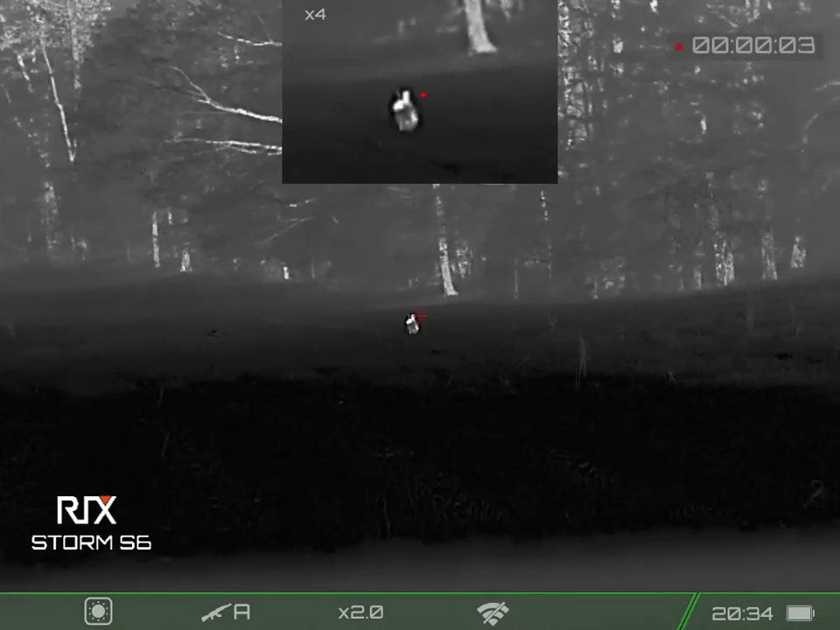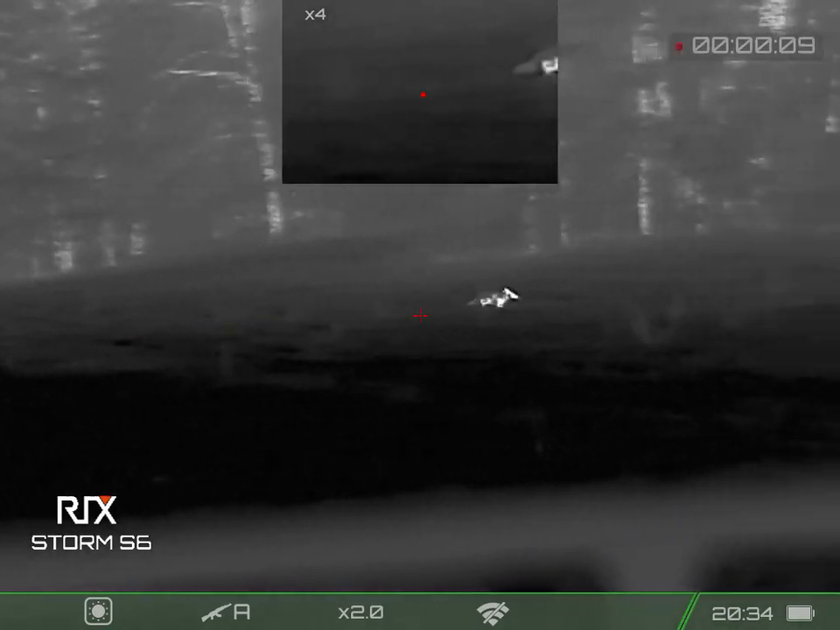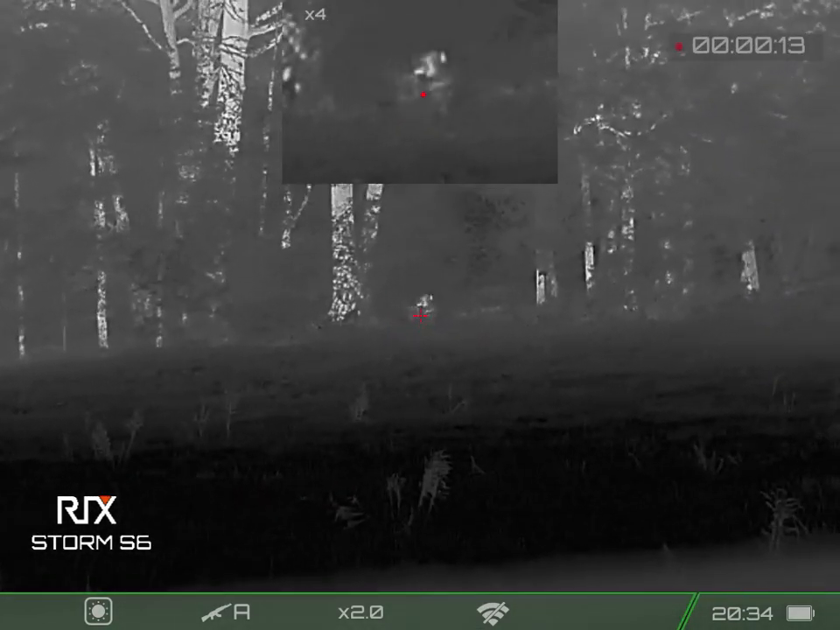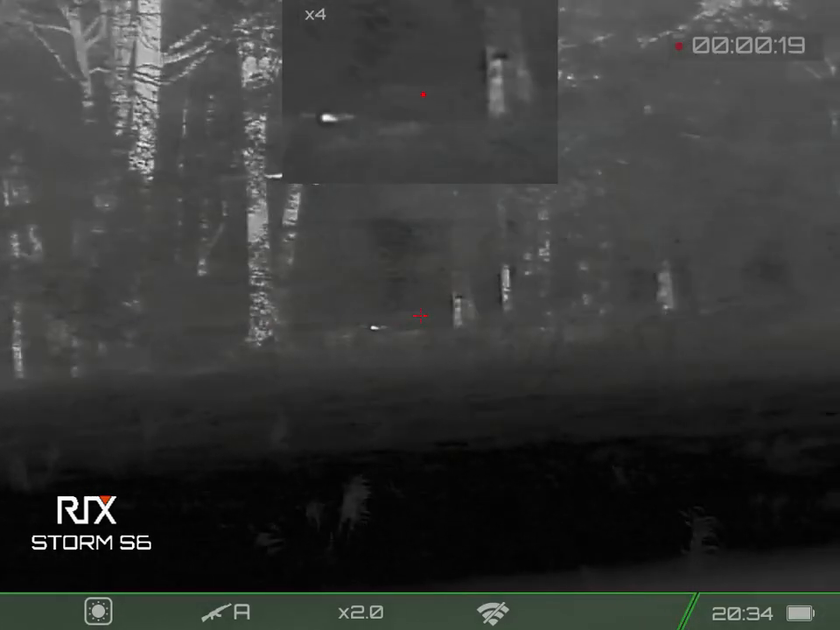So I got to hunt with a real good friend of mine in the western part of the state. And we worked on this pack of dogs, and we finally got one of them to come out. I guess I got him mad enough that he would leave that wood line. My buddy took the shot on him and ended up blowing his front shoulder out. He still ran off, and I got him with the Texas heart shot.